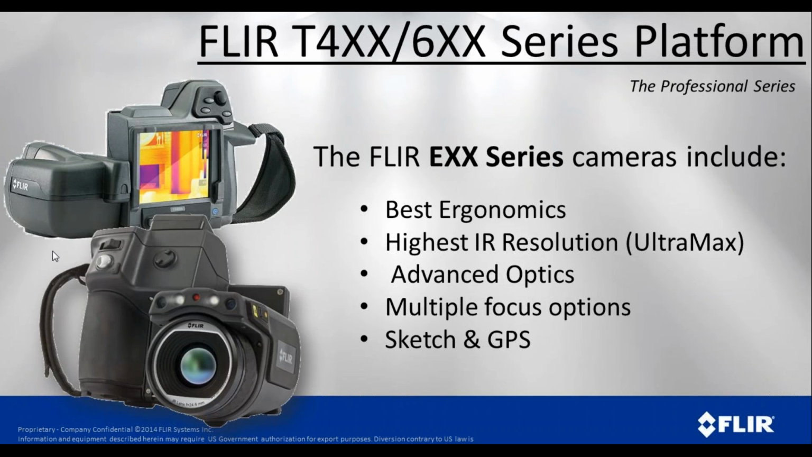From there, we get up into our professional series cameras. This is our T-series cameras, and we have both the 400 and the 600 series cameras. These have great ergonomics because now if we're looking at something that's up higher than our heads, we don't have to hold the camera up above our heads to see them. We can hold the camera down and just tilt the lens to look up. So it has great ergonomics.